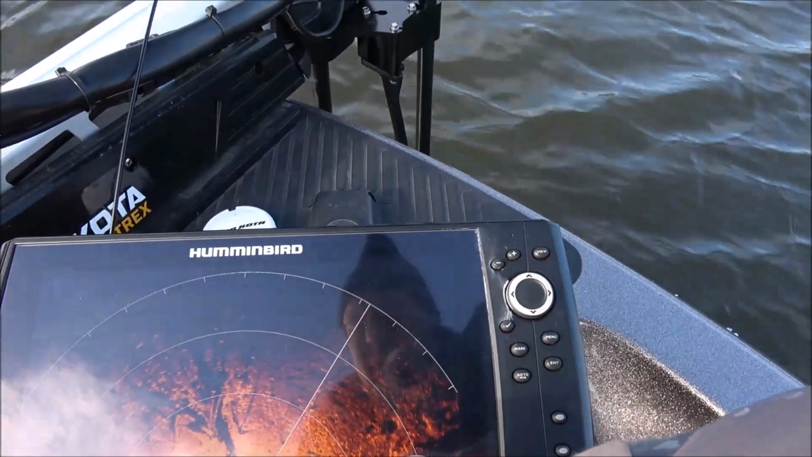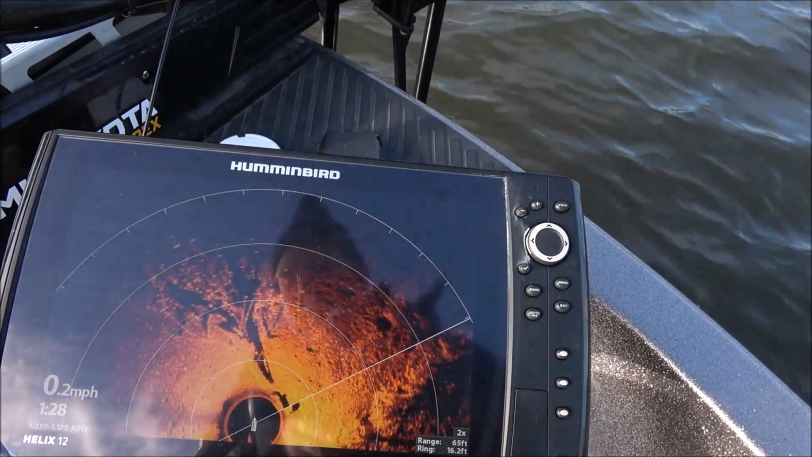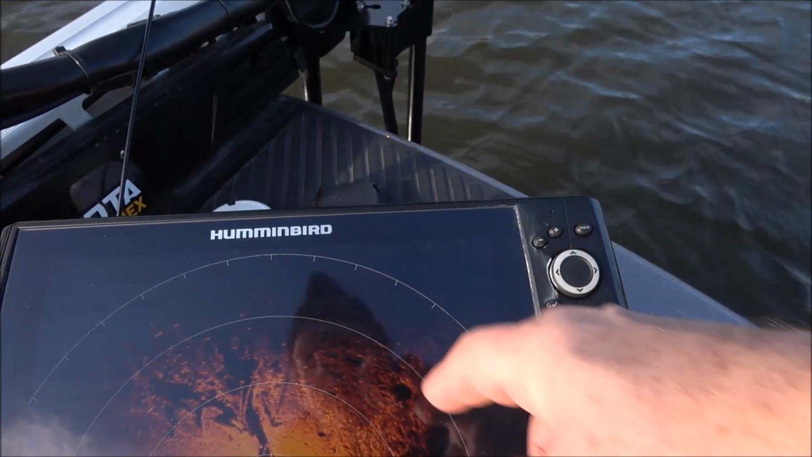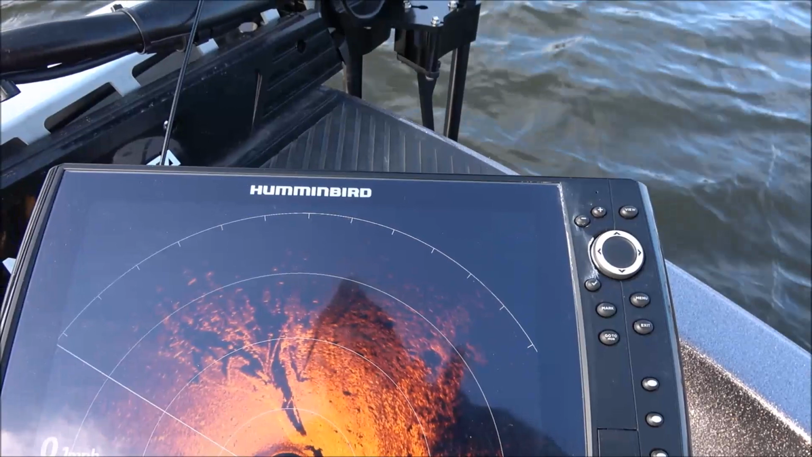Alright, so you can see right here we've got a tree. That's the trunk. You can see the branches going out. You can also see individual fish in here, all these little white dots. Those are probably crappie, maybe some bluegill.